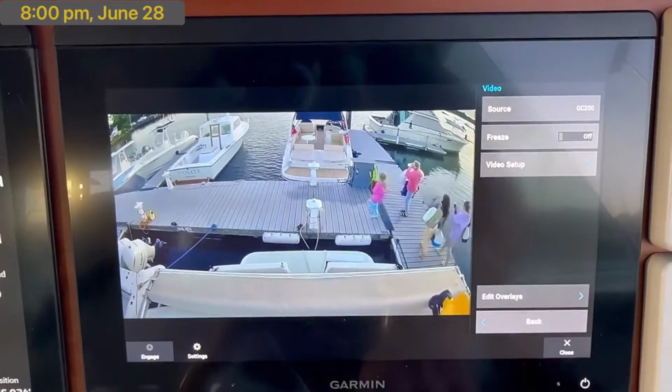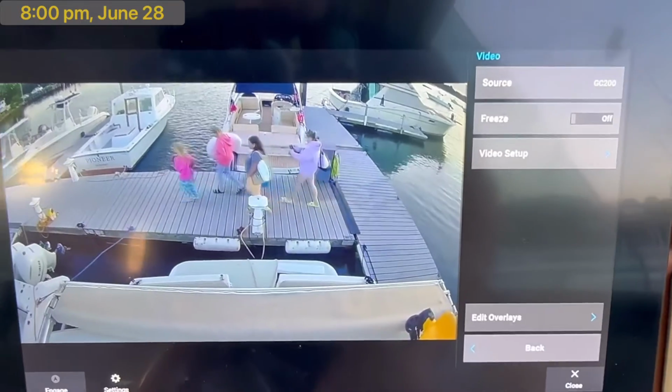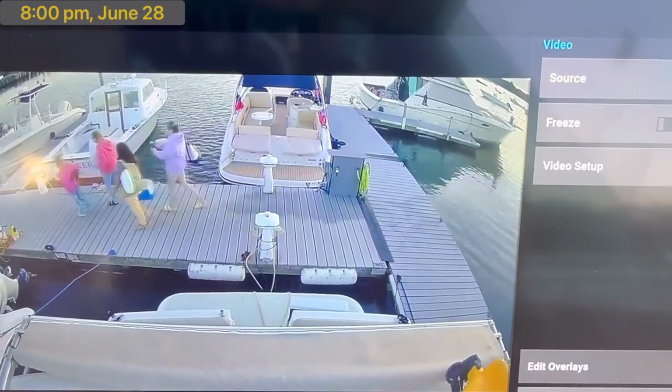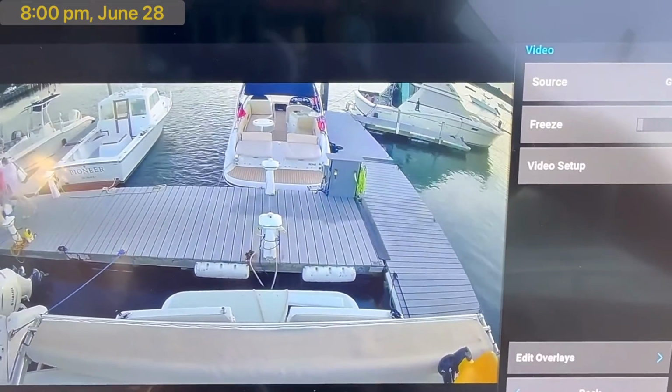You can compare that to my Garmin GC200 on this screen, looking at the back, which does have better resolution, but the trade-off is that the night vision is not as good there.